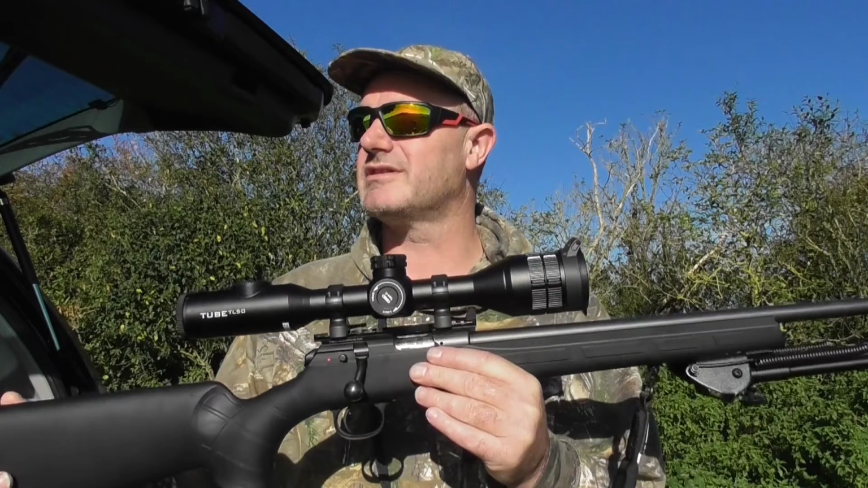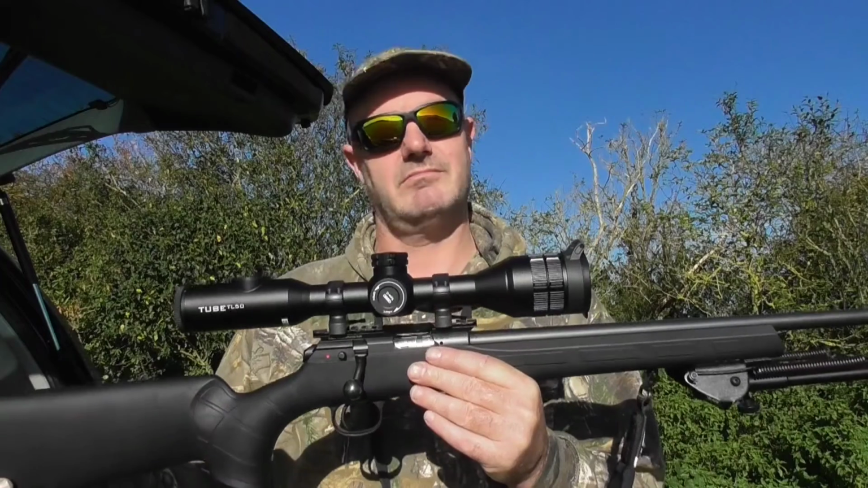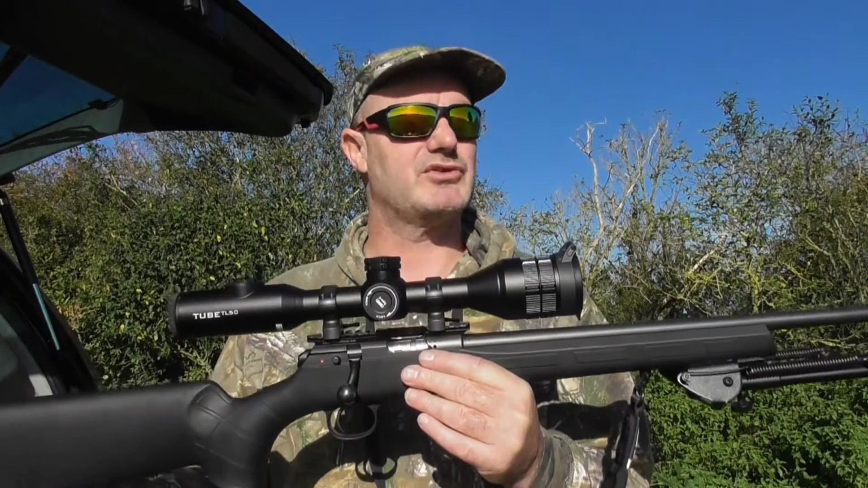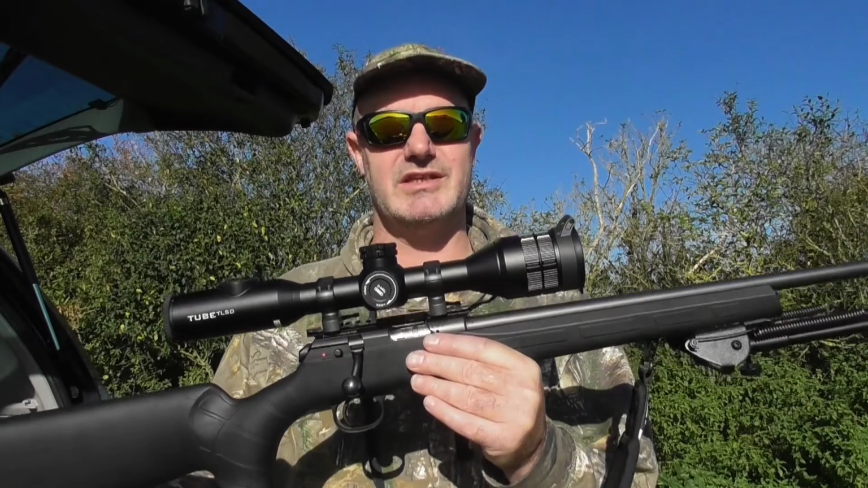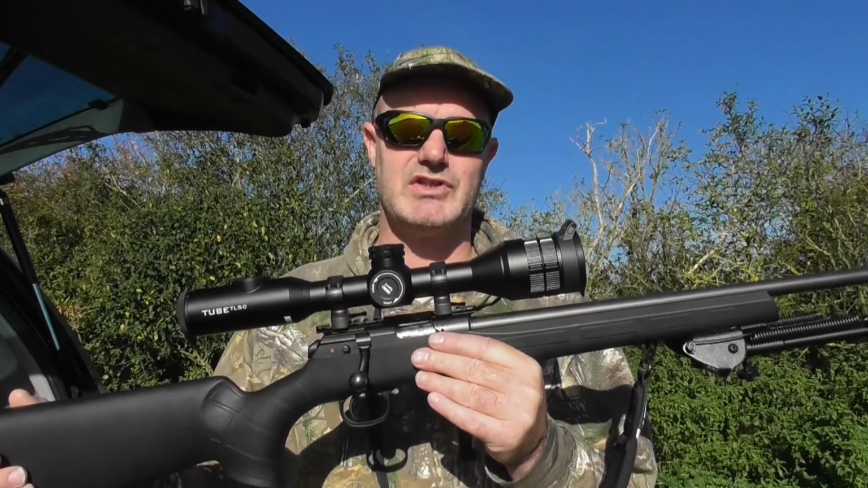I've literally just got over to the farm now. I'm going to sight it in for 50 yards and then head out into the field and hopefully knock over one or two rabbits and maybe a fox, you never know. I've had quite a few with this CZ, so kind of hoping that streak continues, but for now I'm going to get it sighted in.